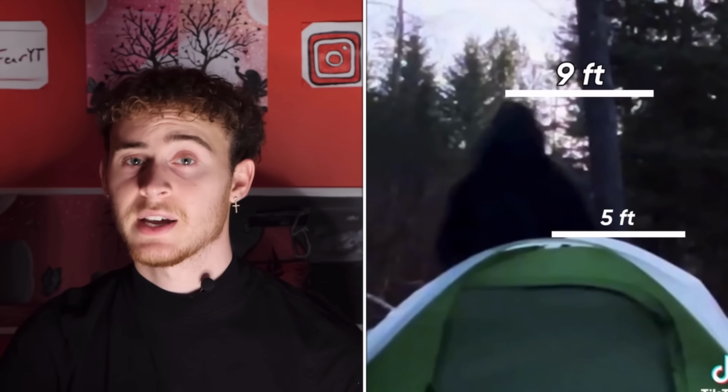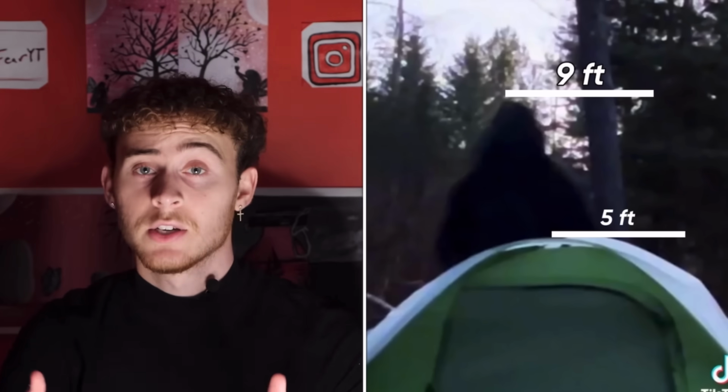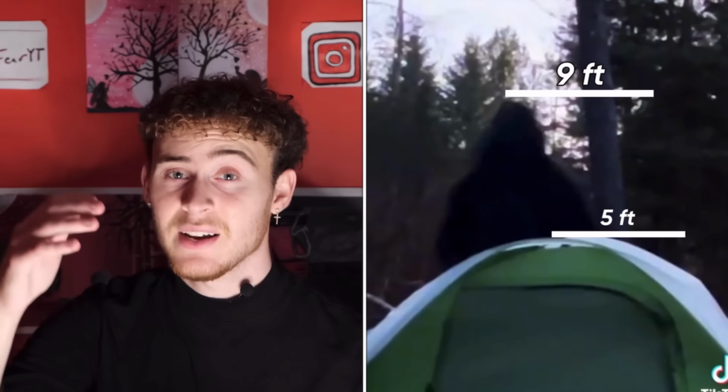Comparing this Bigfoot-like creature to the tent, this thing completely towers over it. The average 1 to 2 person camping tent is about 4 to 5 feet tall, and that looks to be about the height of the tent here. So that would mean that the being is around 8 to 9 feet tall.